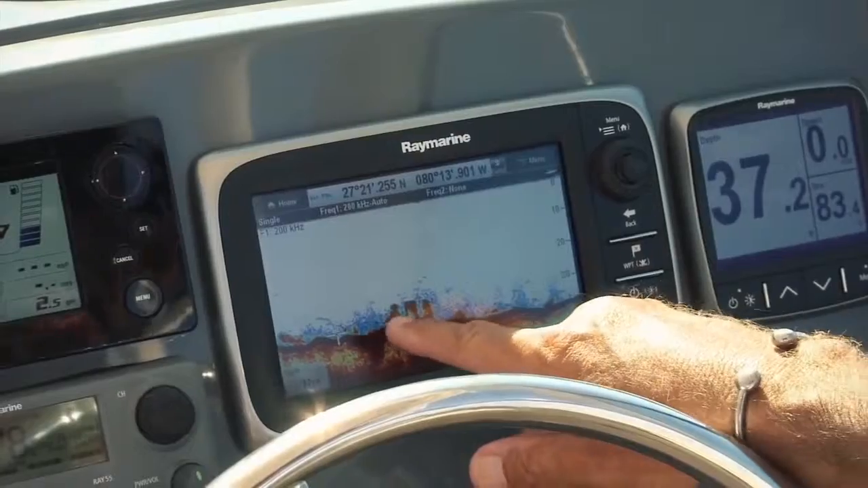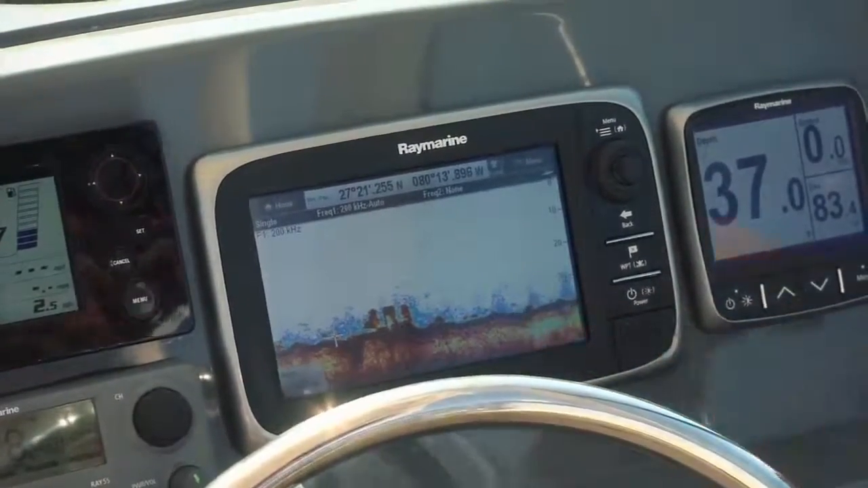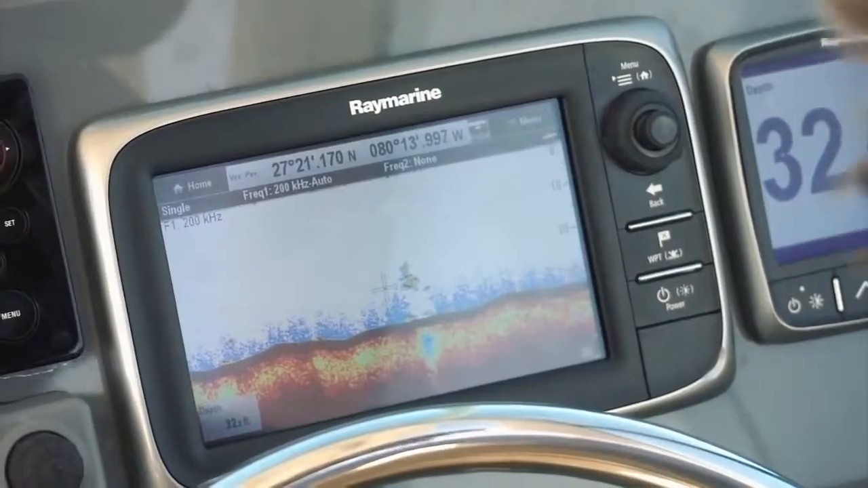You can see us marking fish right here above the reef. You're not going to make a mistake. It's undeniable. These are actual individual fish. It marks it perfectly. There's a big group right there. Right here, guys. It's time to get some lines in the water.